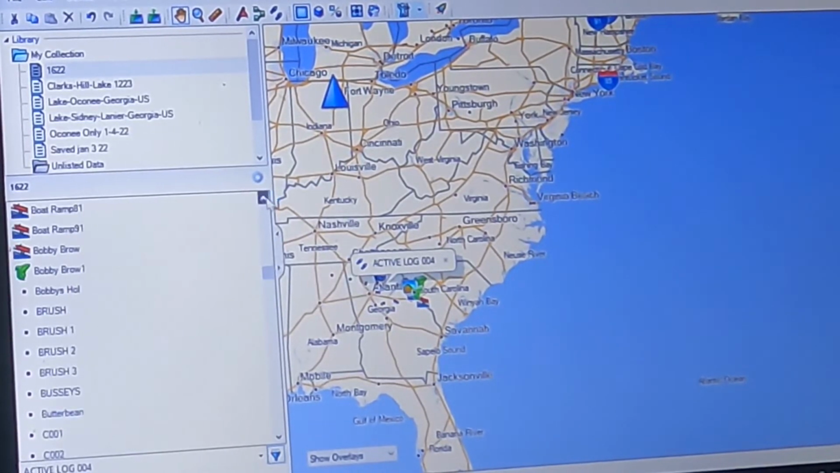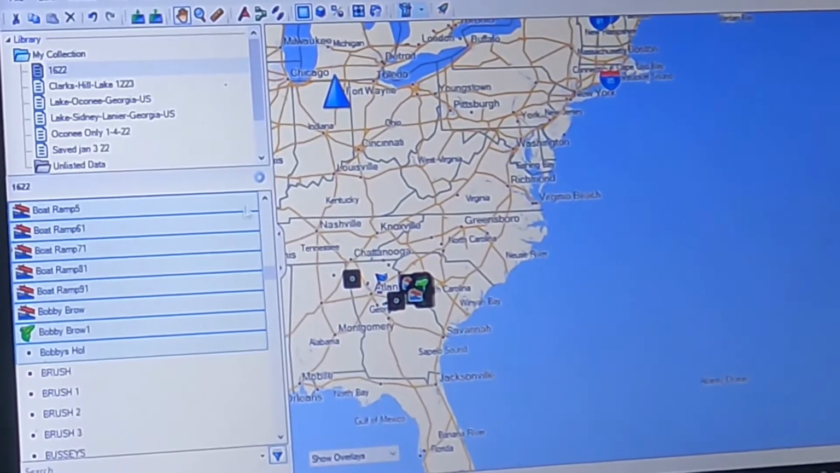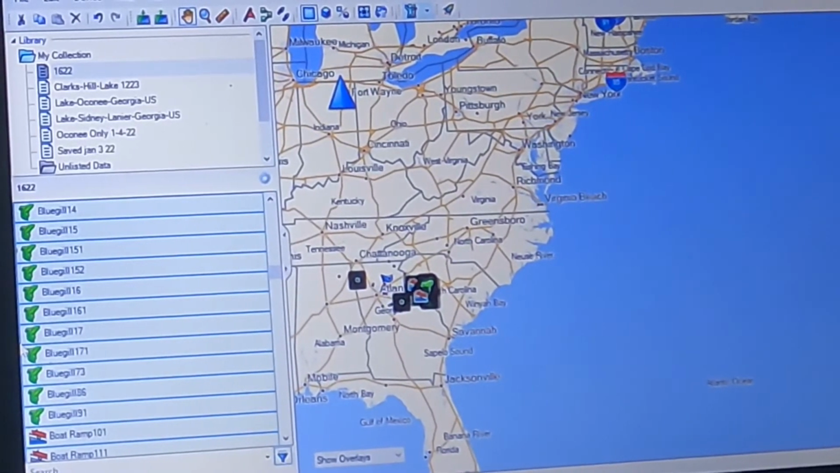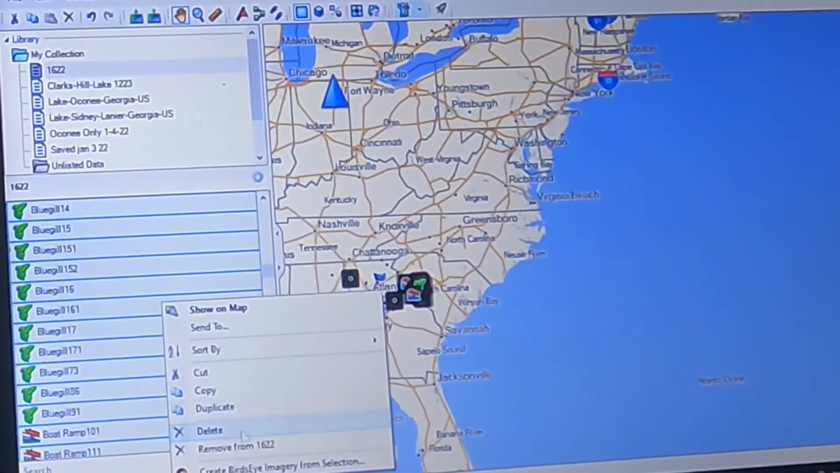But all I'm going to do is take this data, highlight it, hit my shift key, highlight them, and so now I've just grabbed however many these are, and I'm going to remove them from this SD card.